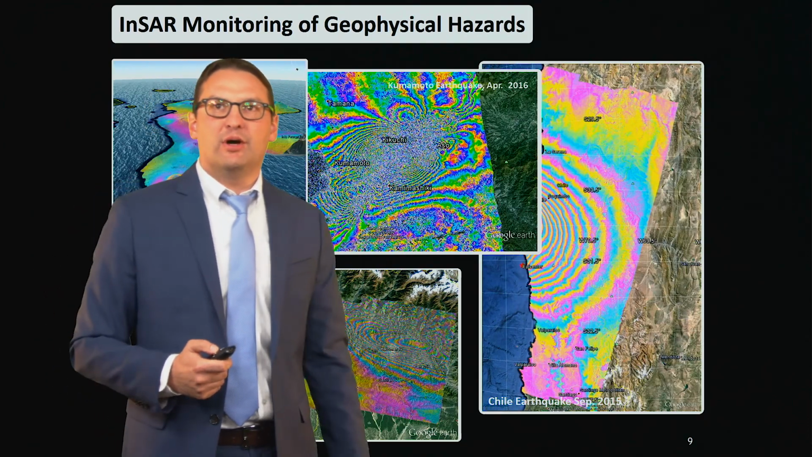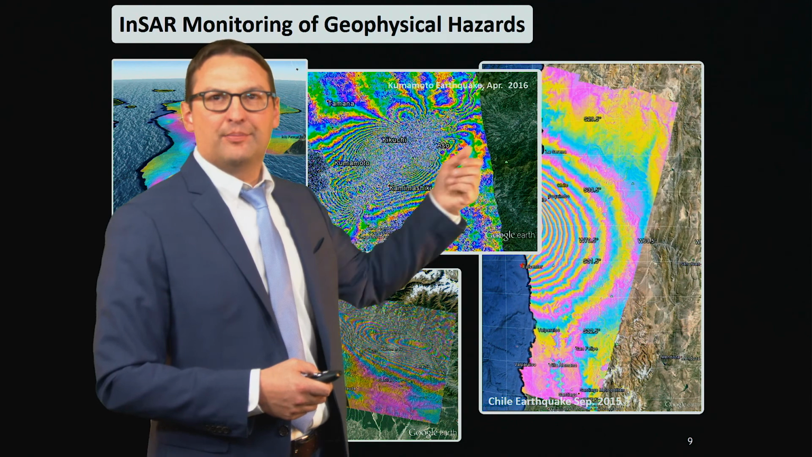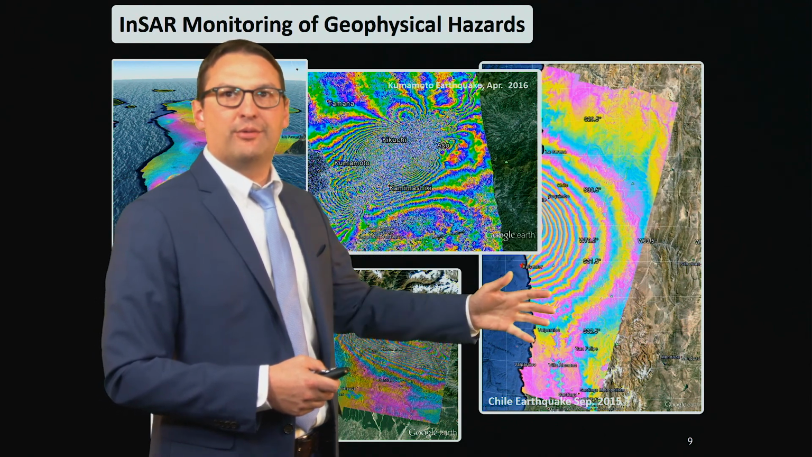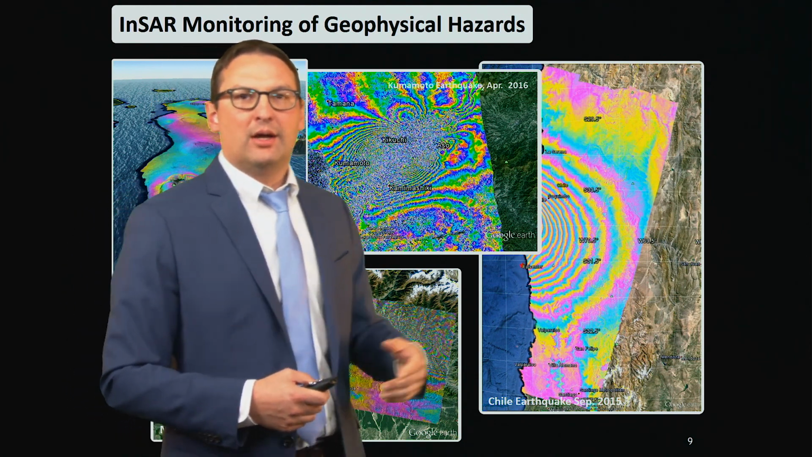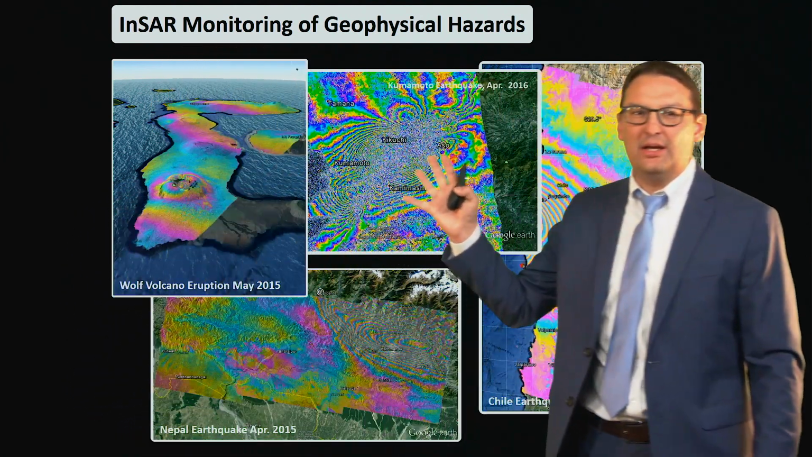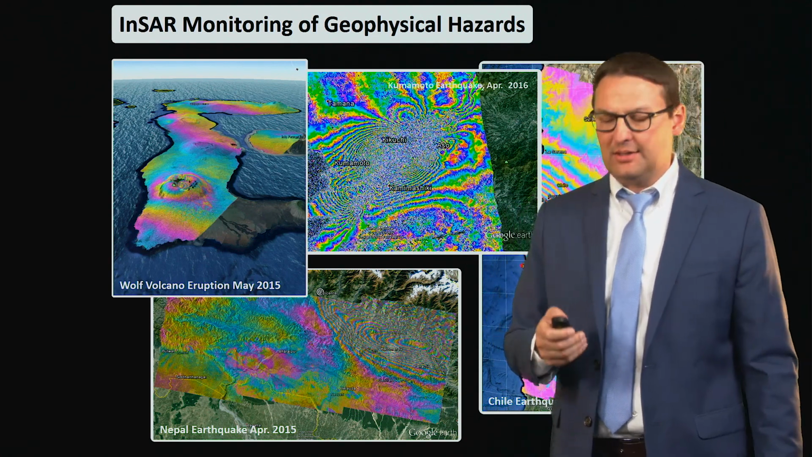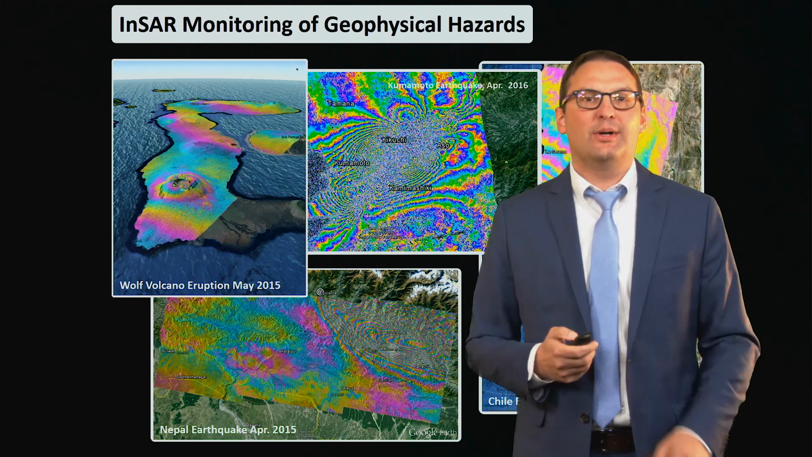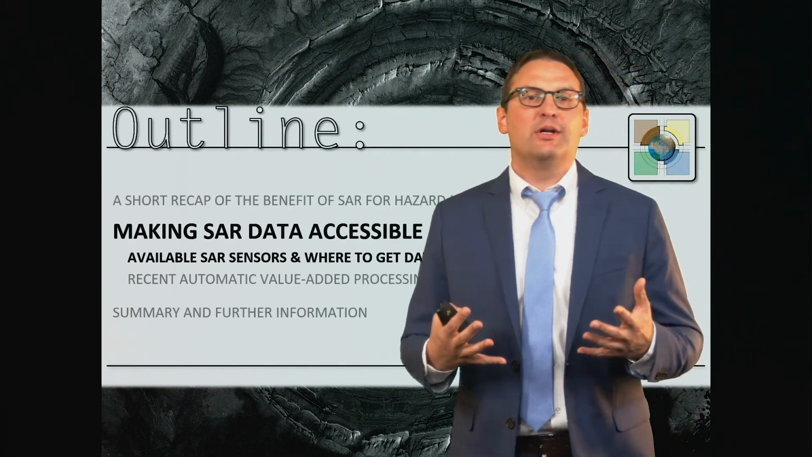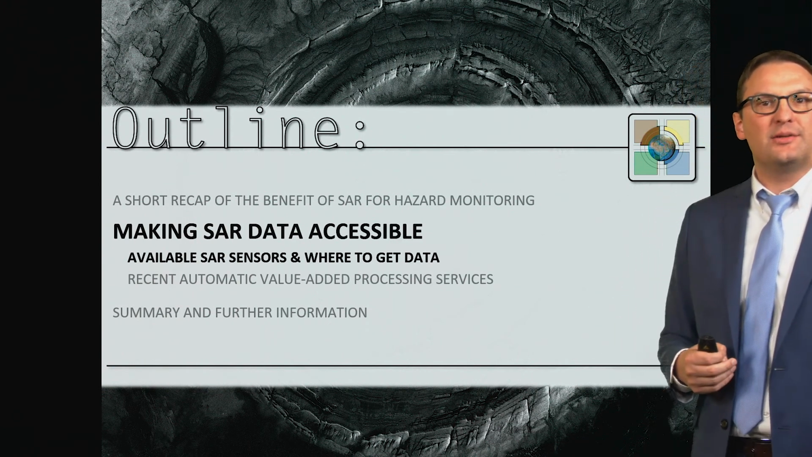Similar things can be said for other events. You see on this side over here, on the right-hand side, the Chile earthquake from a few years ago, and all these fringes relating to surface deformation relating to this earthquake. And there are some other examples of other earthquakes in Japan and also volcanic eruptions that we've processed. So it's a very useful data set for hazard monitoring, and SAR as a whole, both amplitude and phase, are quite useful. However, it was not always easy to exploit these capabilities of SAR for hazard monitoring.